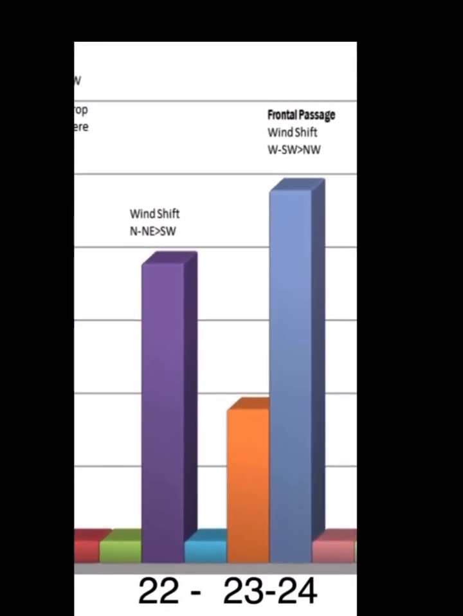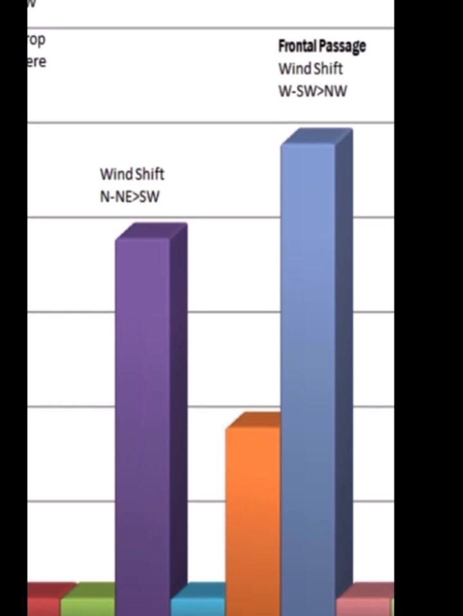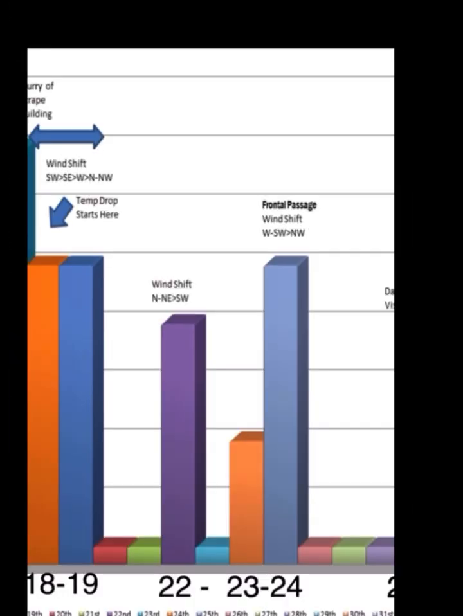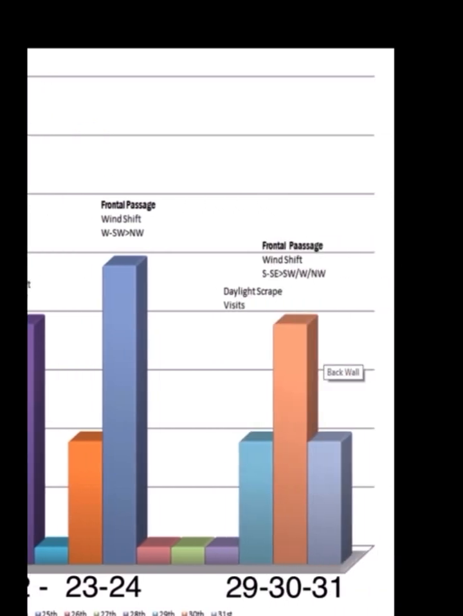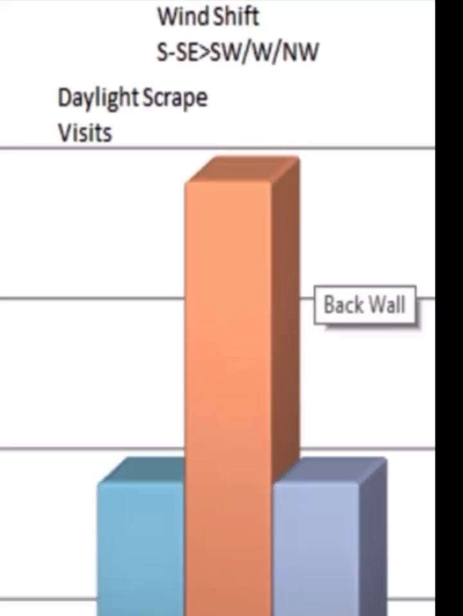From the 22nd to the 24th, we had multiple wind shifts that generated 11 bucks on camera during daylight. This was a northwest to southwest on the 22nd, back from a southwest to a northwest on the 23rd and 24th. So we finish off the month with another frontal passage on the 29th, 30th, and 31st. This shifted winds from the south, southeast, back around to the northwest.